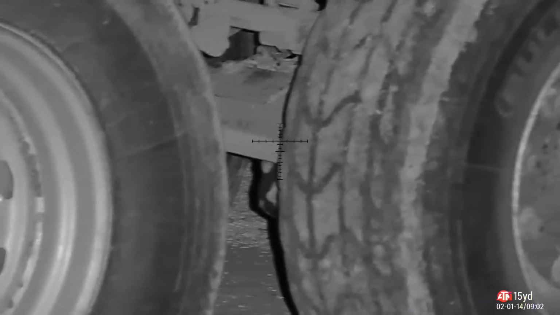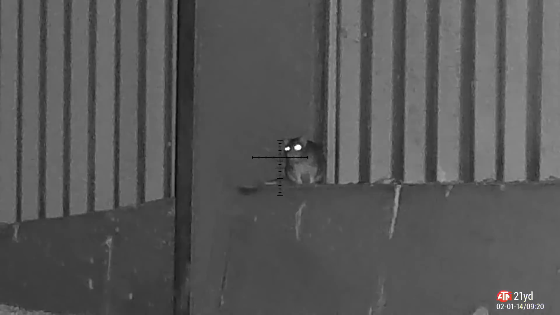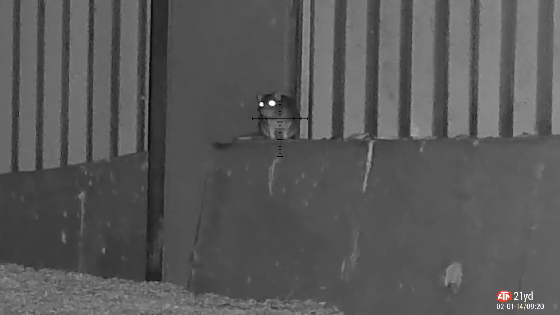Does pay to have a quick scan around because sometimes the noise of the rifle going off dislodges other rats and they go off on a wander. Like this one back on top of the grain store. Not a very good shot this one, but I'm leaving it in because I am being honest with viewers. Not every shot goes to plan. Go for a high body shot. Not quite sure what happened there. I think he moved to the left and he ended up falling down there.